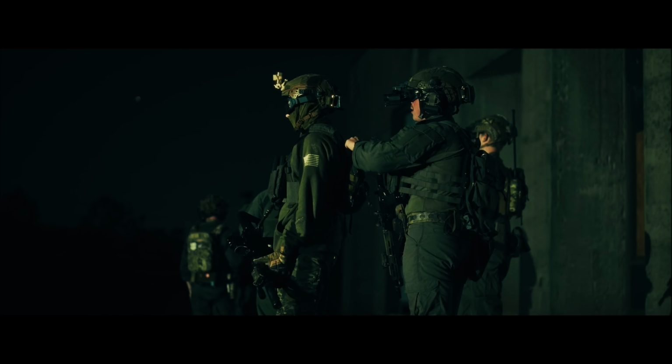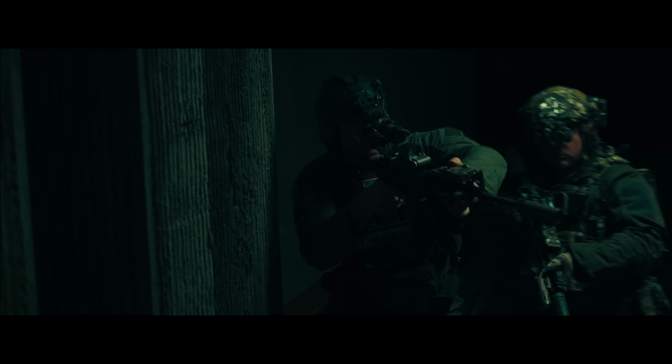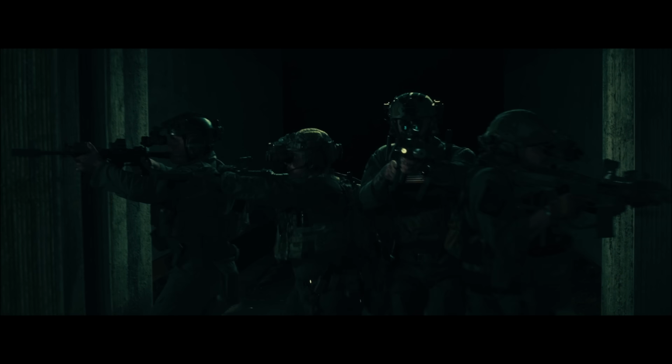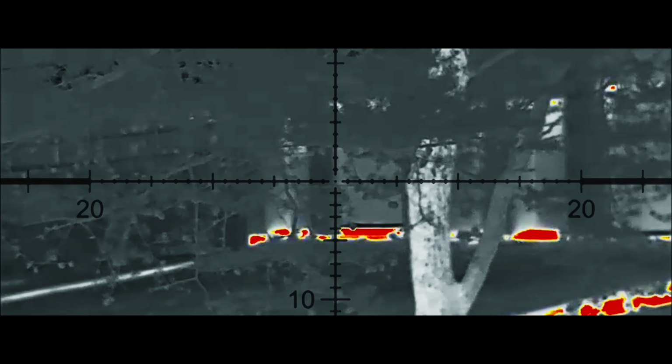The night vision guys moved through, but the job wasn't done for thermal, because thermal is still that one tool that we had in order to scan and protect. So once the night vision guys moved inside, the thermal and white light team shifted and really had an overwatch posture. They were scanning the outside of the building.